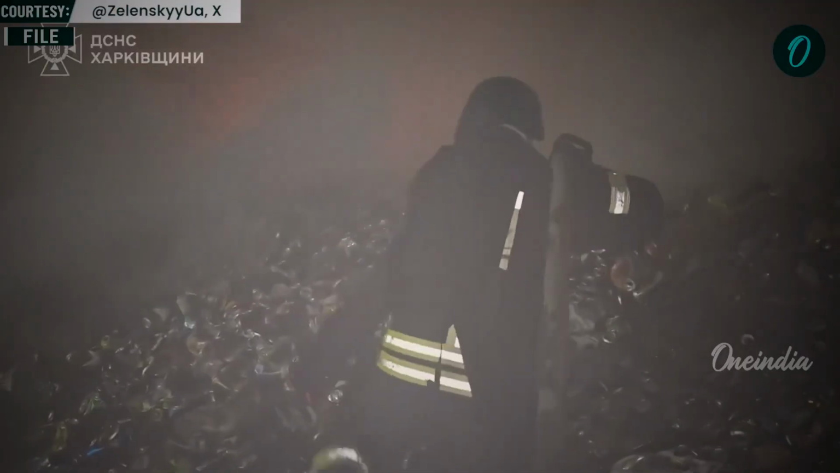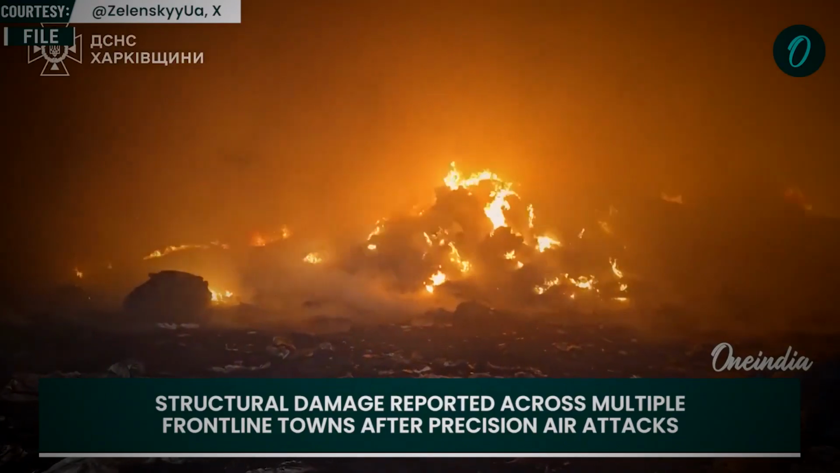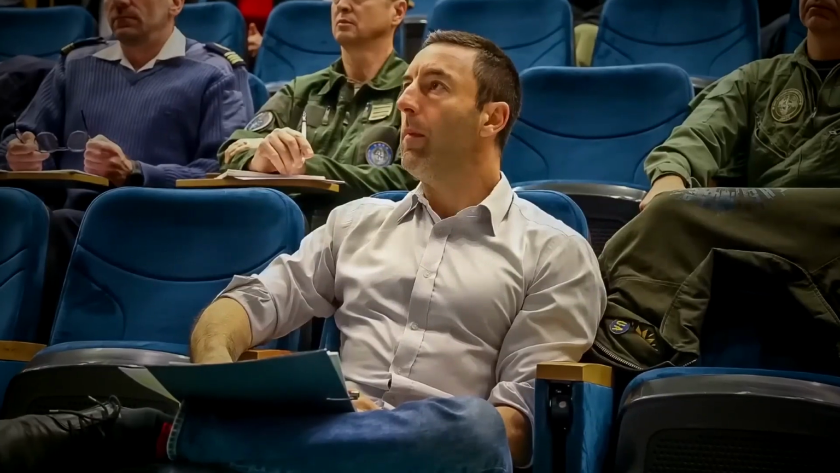The second explanation is fatigue. The Raptor had been at sea for 16 hours. The third, less charitable, is the one Russian naval bloggers themselves raised in the days after the strike, that the patrol commander had simply stopped believing the Ukrainians could reach that far out.